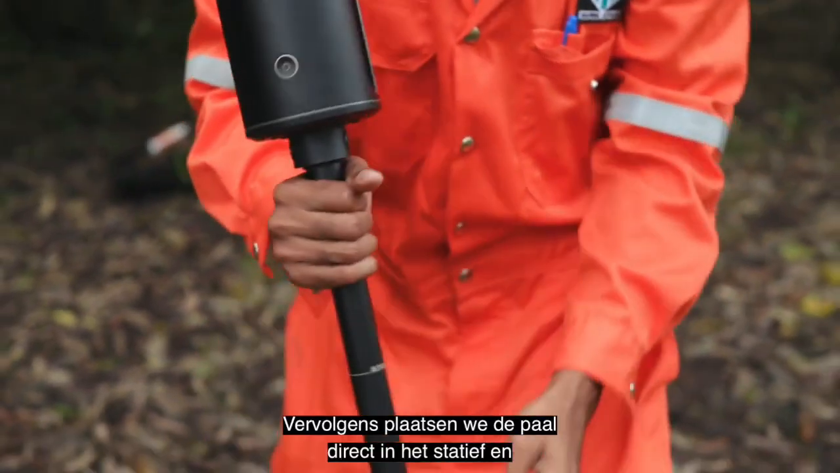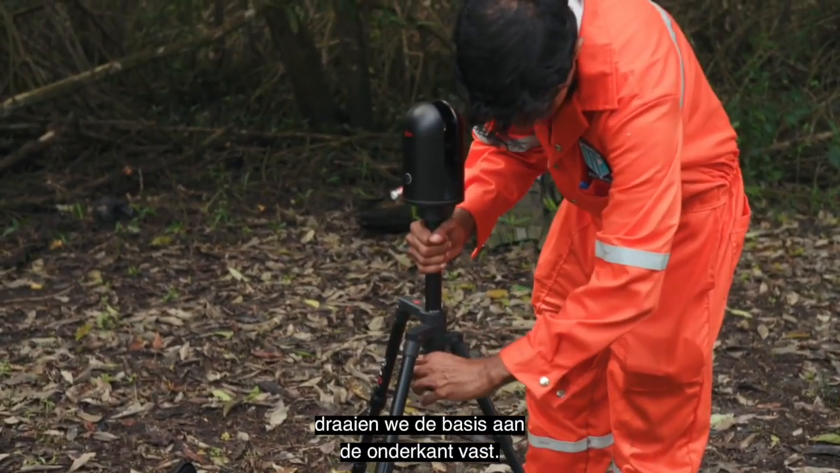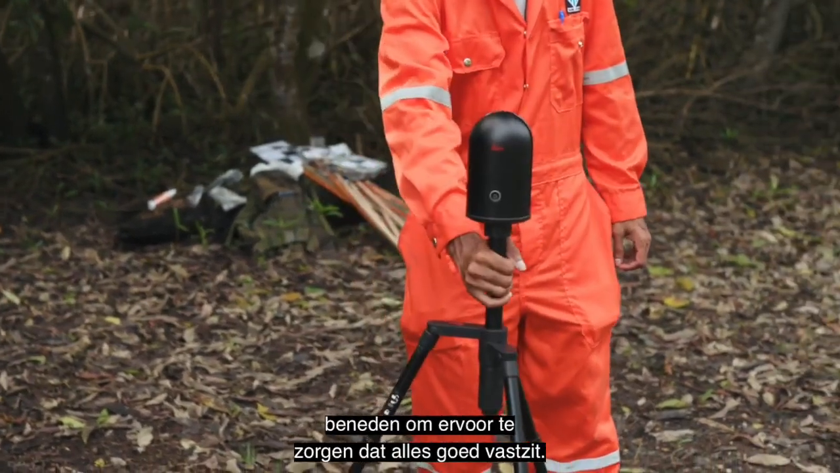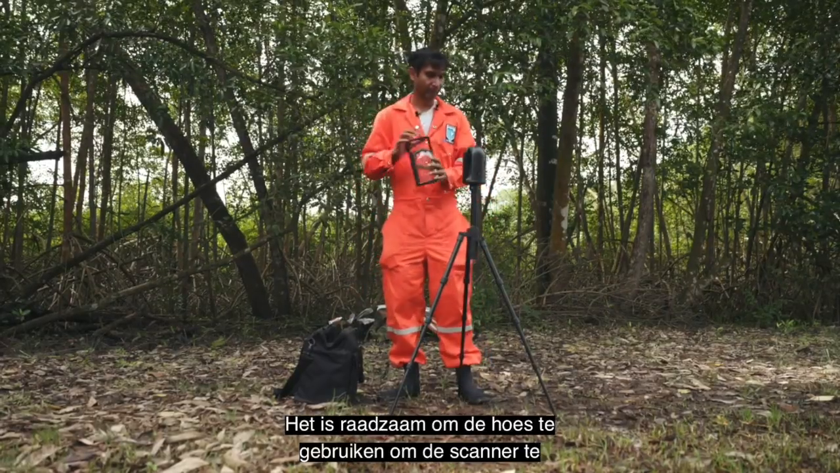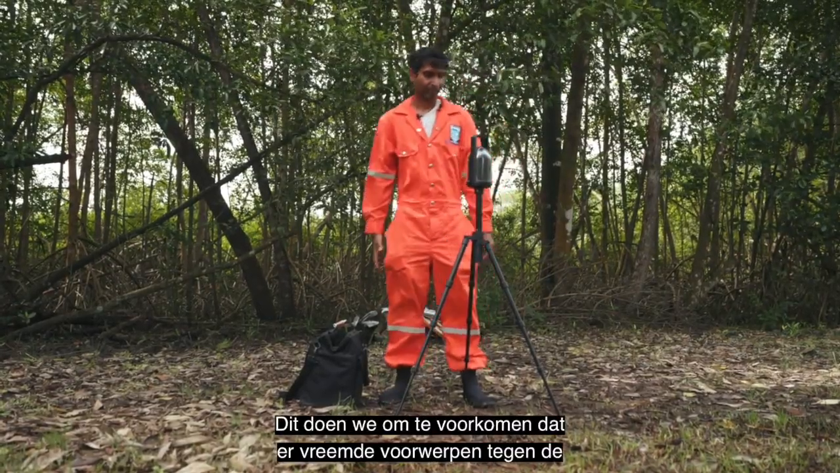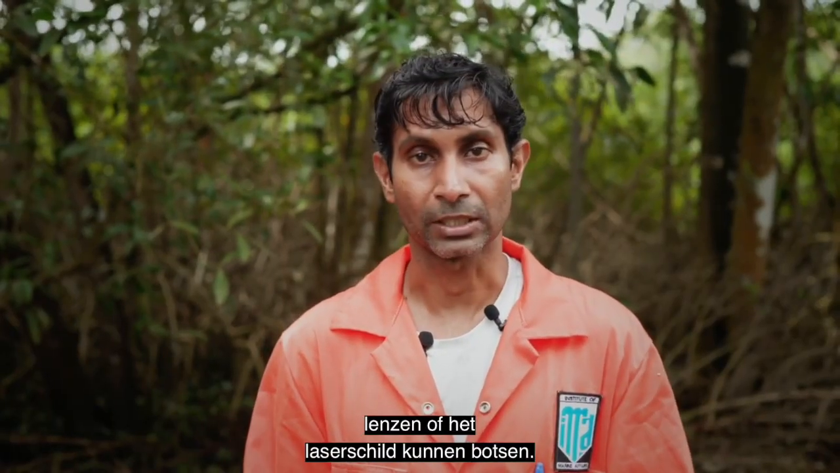We then put the pole directly into the tripod and tighten the base below, and again you push down on the vertical pole and the tripod to make sure that it is secured, and then your scanner is set up. It's advisable that you use the cover to shade the scanner until you actually need to use it. We do this so that no foreign objects can come into impact with the lenses or the laser shield.